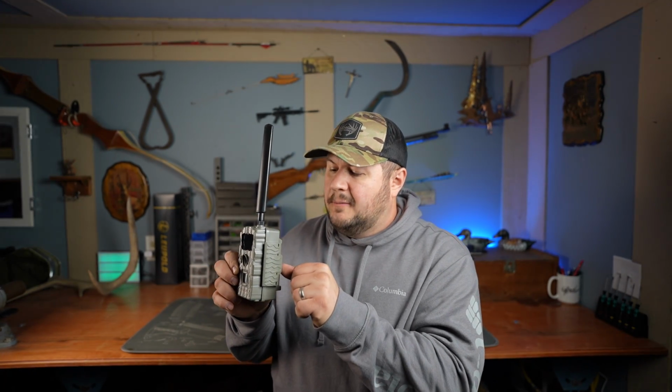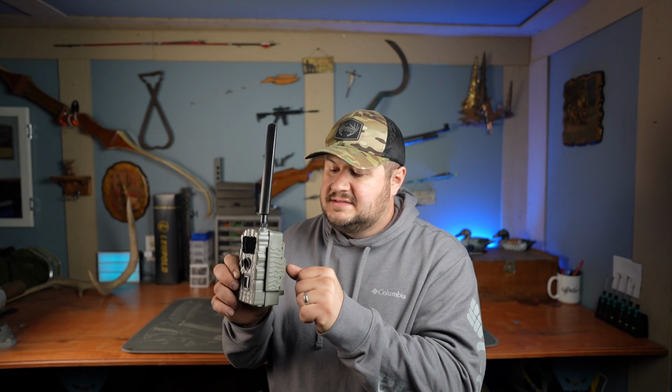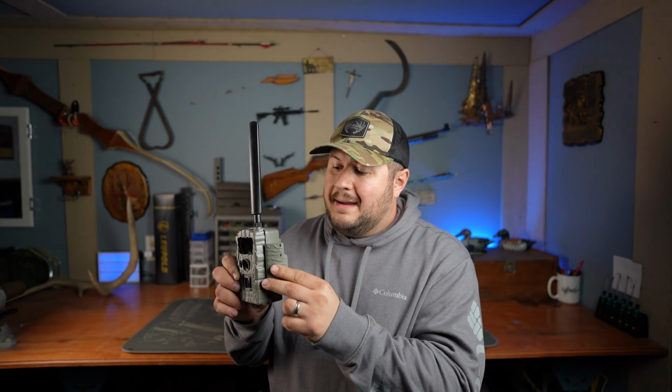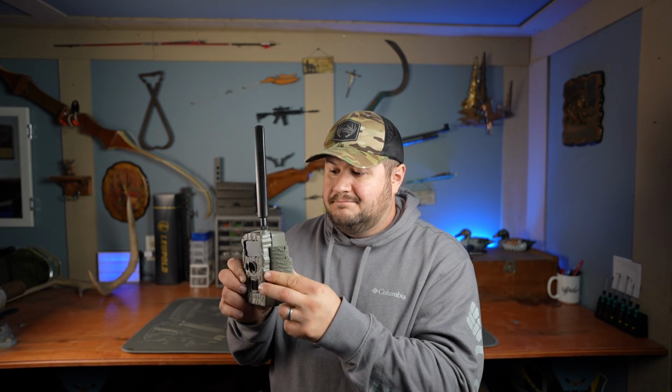One of the things that was brought up to me by a viewer of the video, he asked me if it was really easy to open this door. He said that he was worried about maybe a squirrel or something popping it open. I can confirm that it does open pretty easily, and when you pop it, it really does pop open.